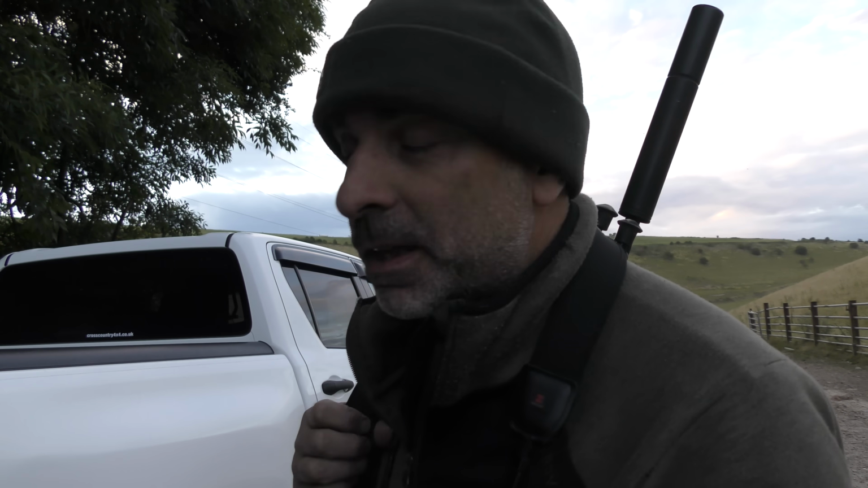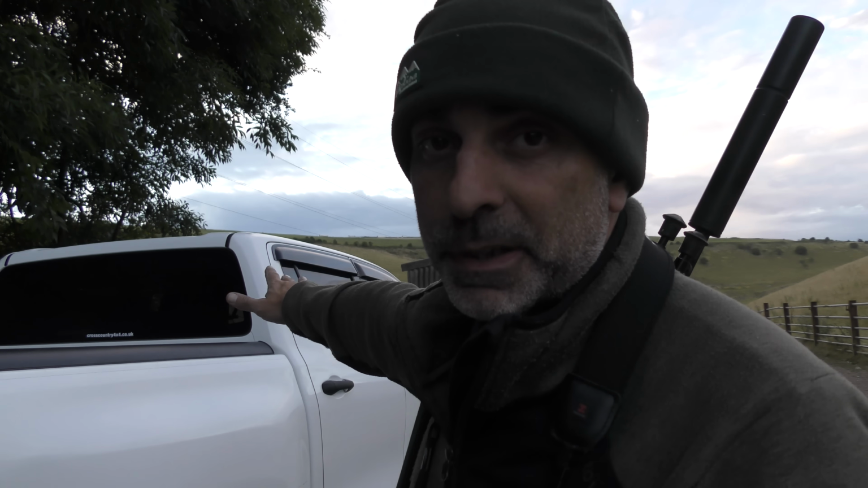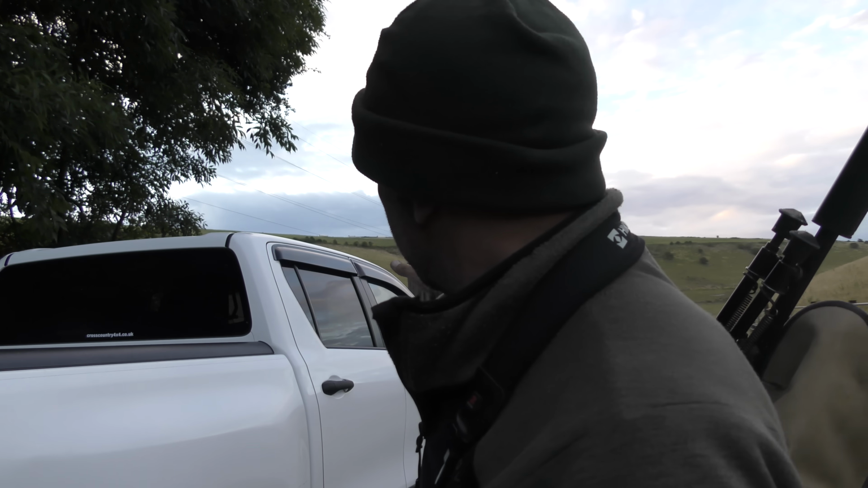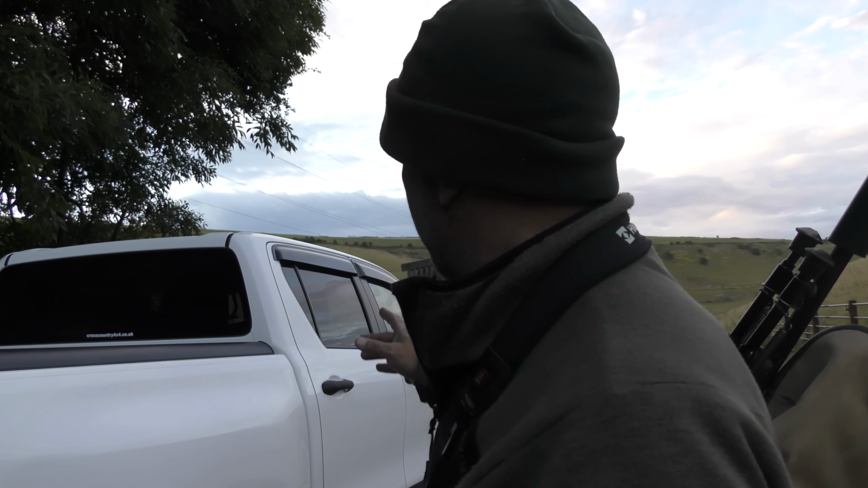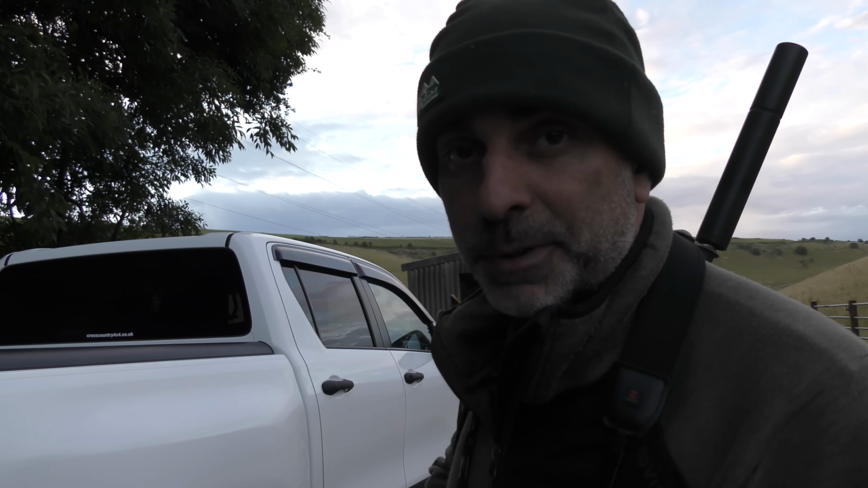This evening I'm going to head up onto the bank just behind me here. I've seen a fox up there quite regularly, going up and down the bank at all different times of the day, so I'm going to sit myself up there and have a watch till it gets dark, maybe a bit after dark as well, and wait and see. It's usually quite a good spot for foxes. There's a lot of rabbits up on that bank, so good chance we'll see something up there this evening.